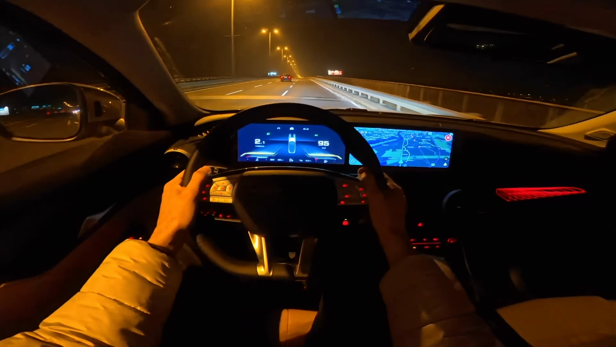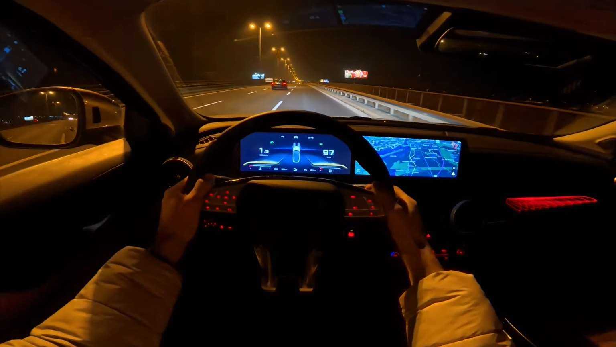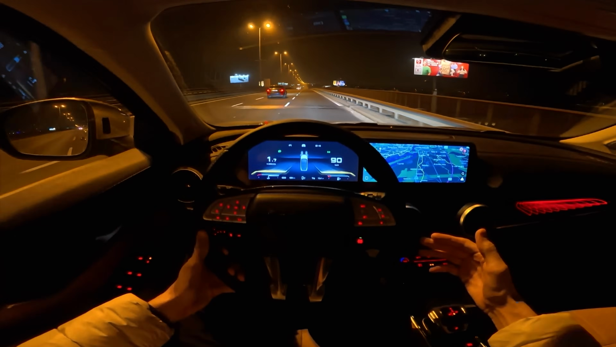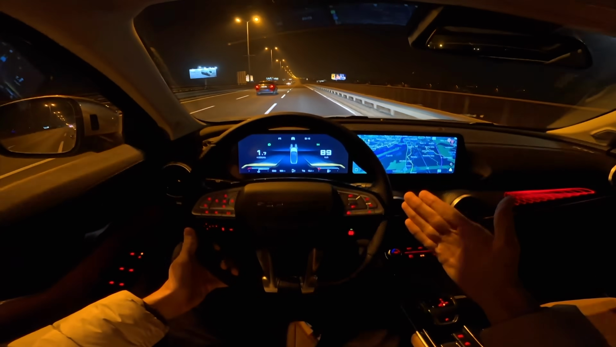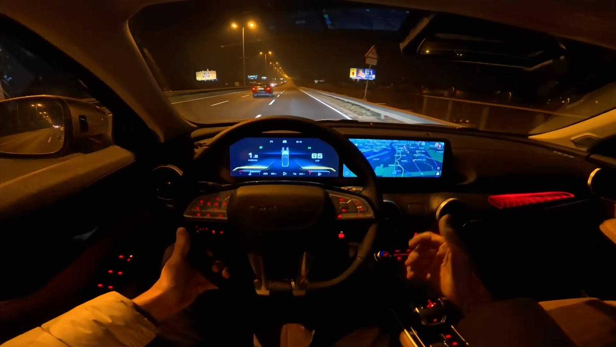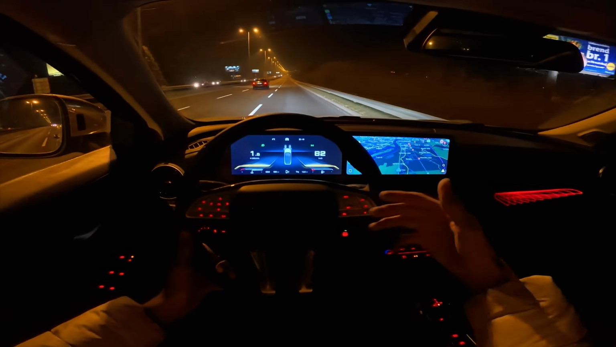Again, this car is a beautiful cruising machine and speeds up very easily. And in the city, I honestly sometimes forget I'm speeding. I just look at the gauge and realize I'm speeding more than I would like to, on the avenues, of course.